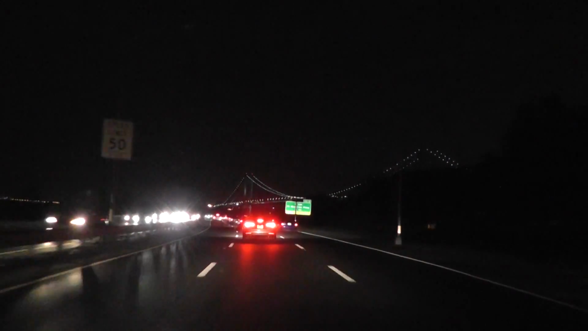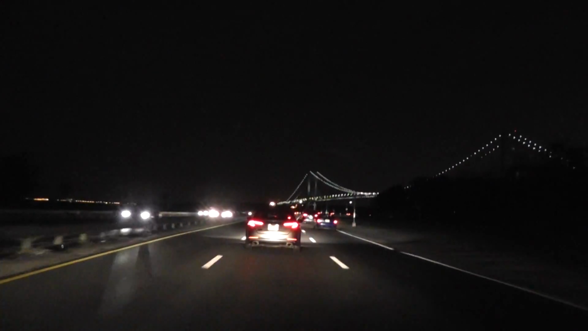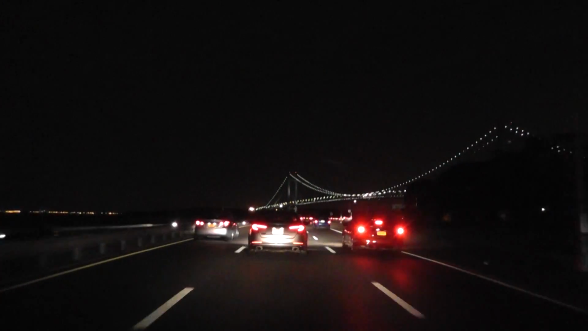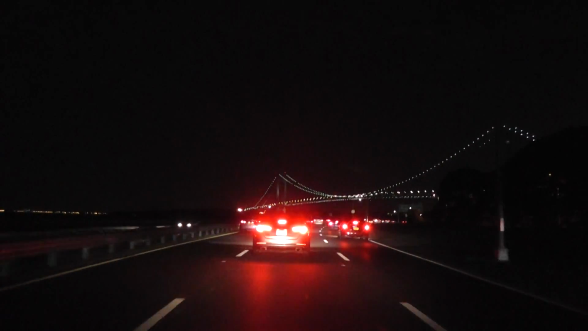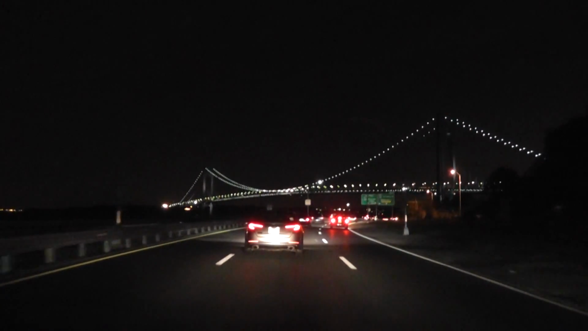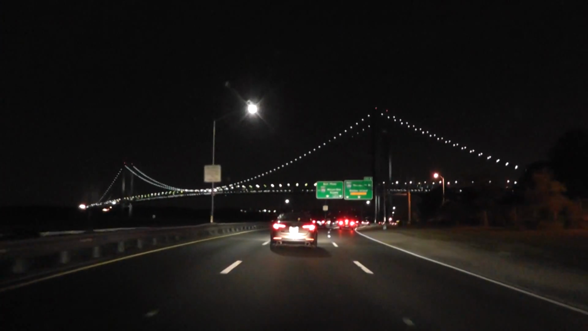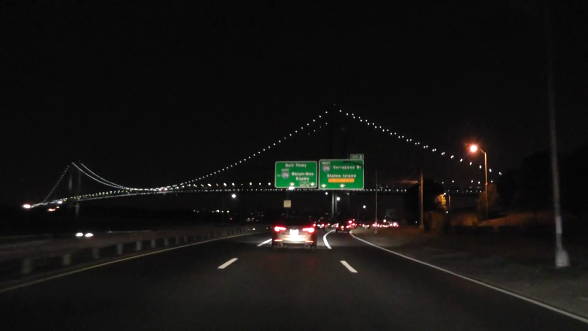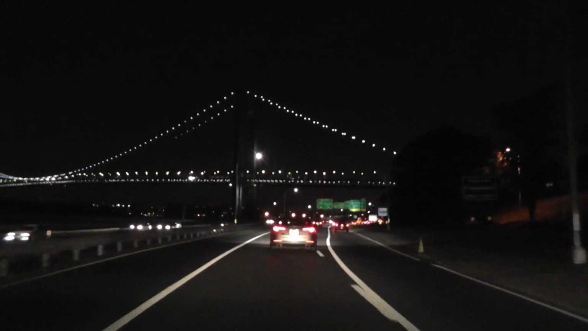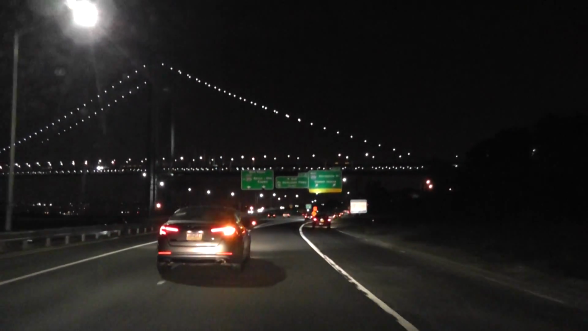The bridge is almost 2 kilometers or 1.5 miles long. It's a real long bridge, and I forgot what the height of this bridge is, but it's good enough. The height is good enough for all boats, for all ships to come and leave New York ports. Sometimes I see huge Maersk boats or other steamship lines with a lot of containers loaded on them, and they can still go under the bridge with no problem.